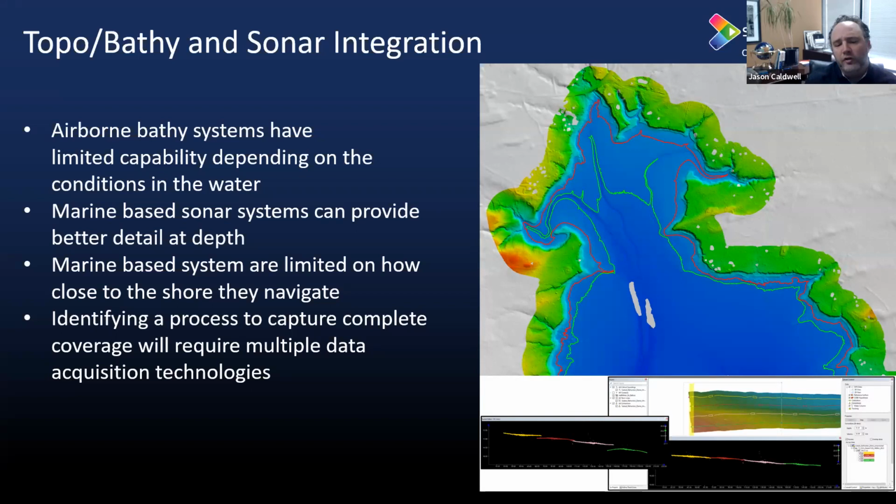But the one thing that we've identified in terms of our production and pilot testing with these different systems is that the airborne Bathy systems that are penetrating the water can only be used to a certain depth, and they can only be used in a certain type of water in terms of its clarity. And so you definitely have to start thinking about other types of sensors and other types of platforms for collecting data within these water bodies. And so a marine-based type of solution that is using sonar is what makes a lot of sense.